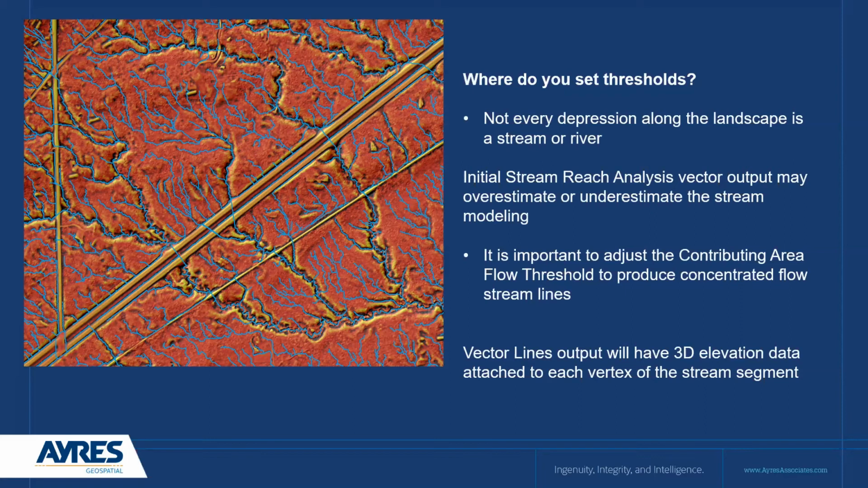So there are a lot of complex factors that you need to analyze in order to produce a meaningful product throughout the landscape. It's also important to note that these vectors are going to have 3D elevation data attached to each vertex, so they will be a 3D deliverable.